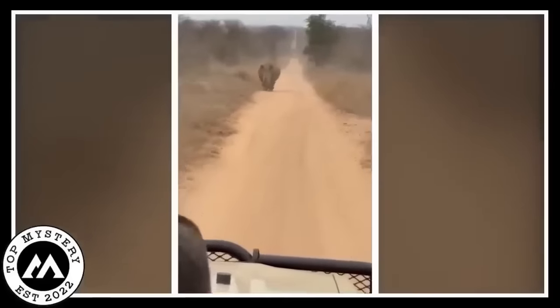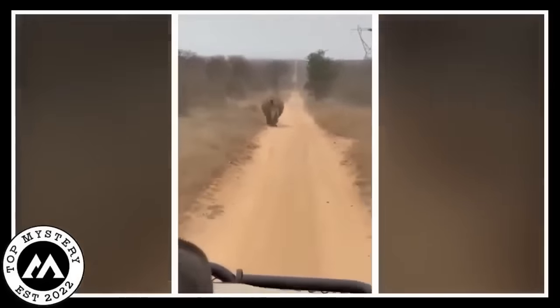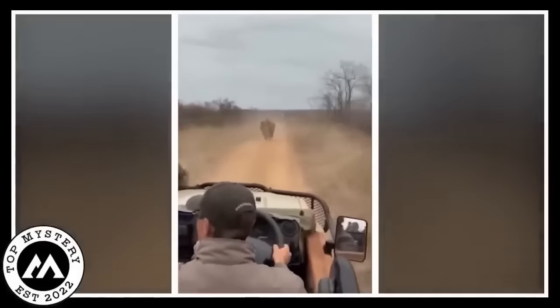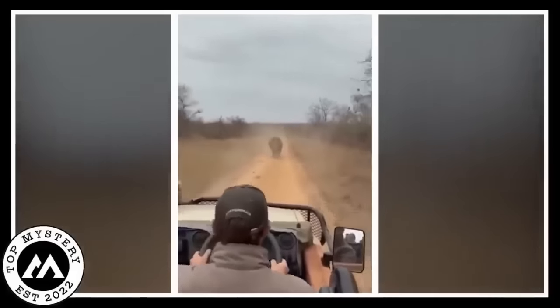Eventually, the rhino got tired, or maybe just got bored, and it gave up the chase. The man stopped his car, relieved and probably a bit confused too. And that is the story of the man who went backward in his car, trying to outsmart a rhino in the forest.